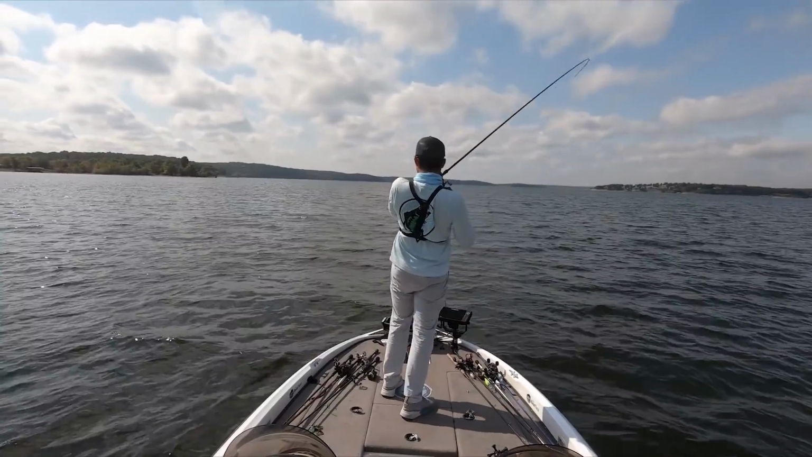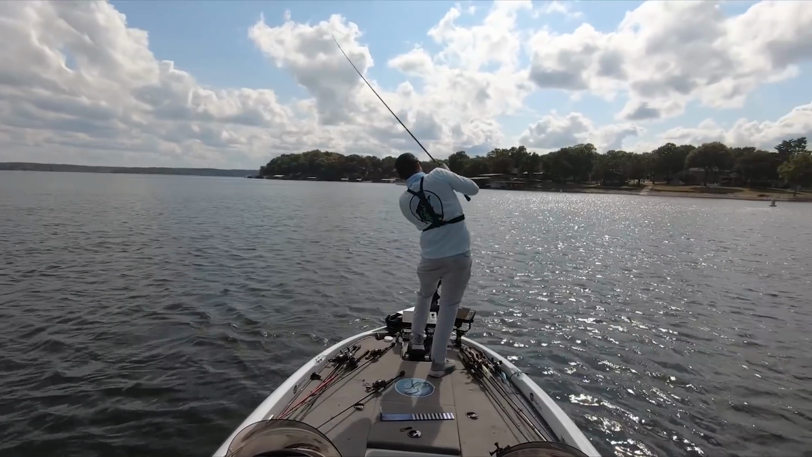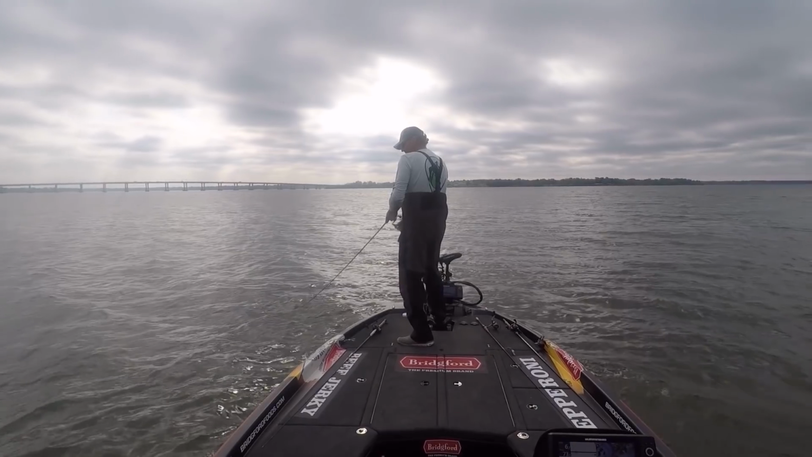That's it for my day on the water. I ended up with 5 bass that weighed 10.5 pounds. It was a pretty decent day for offshore fishing, and I actually was competing against Randy, who was fishing up shallow on the exact same day.